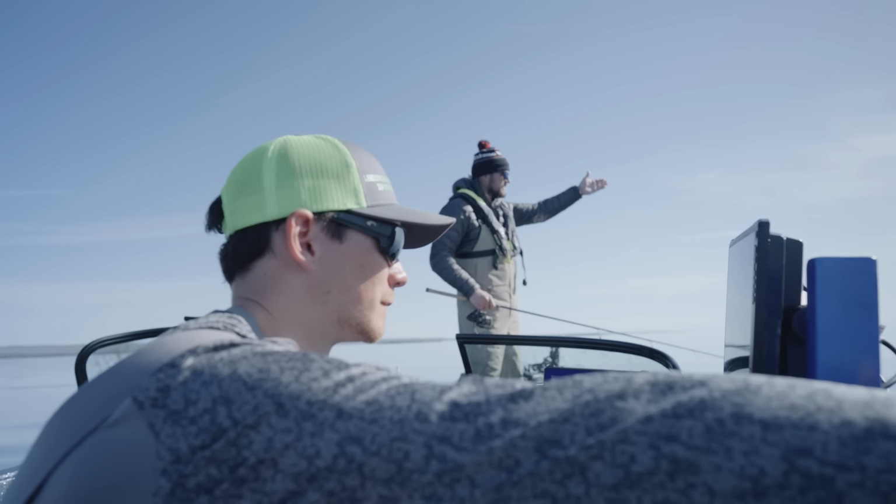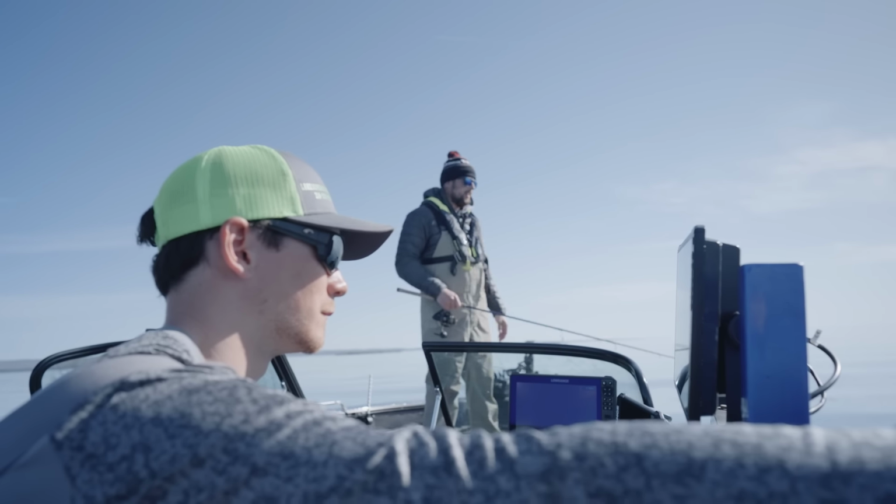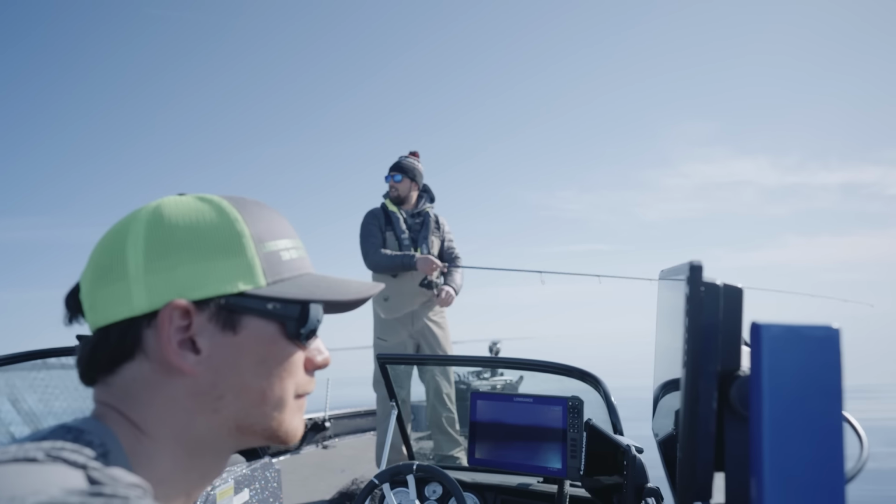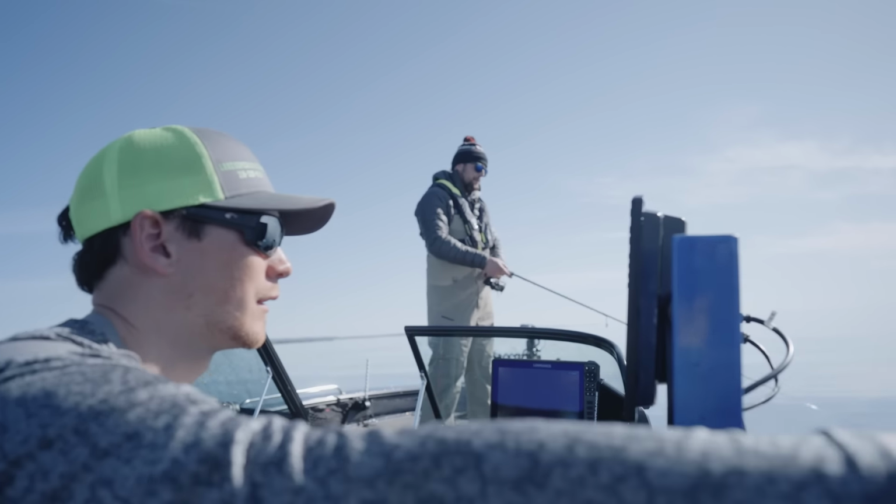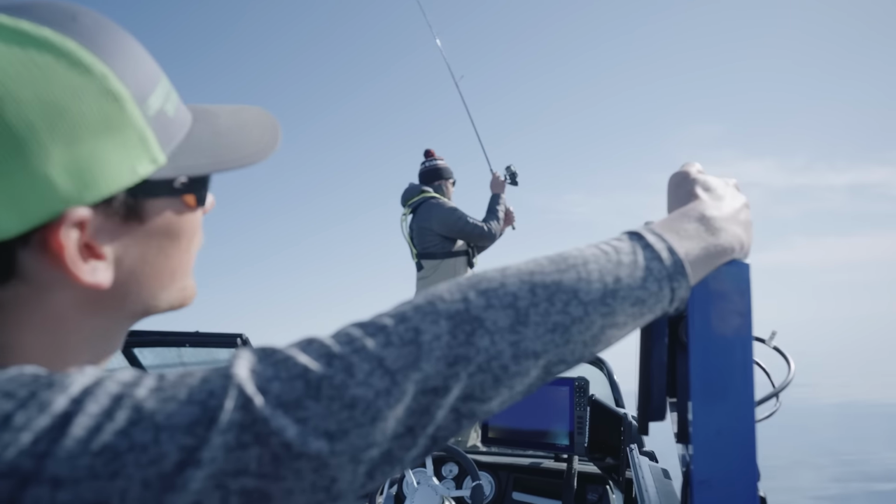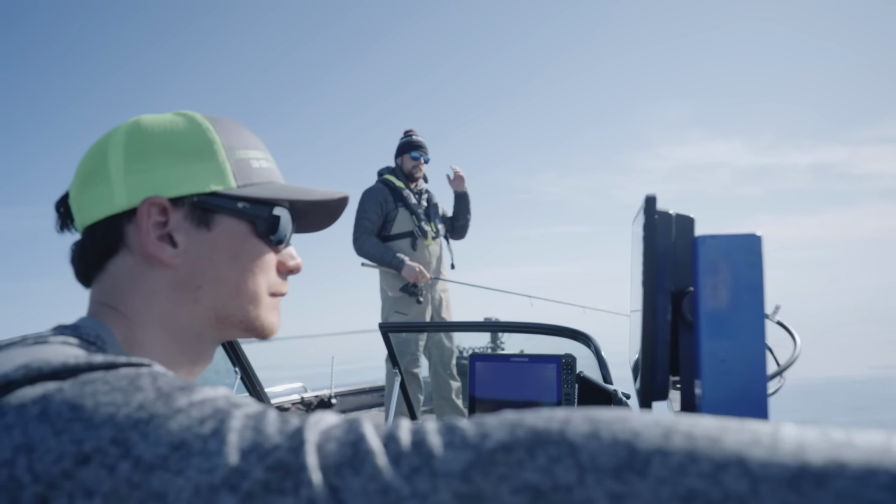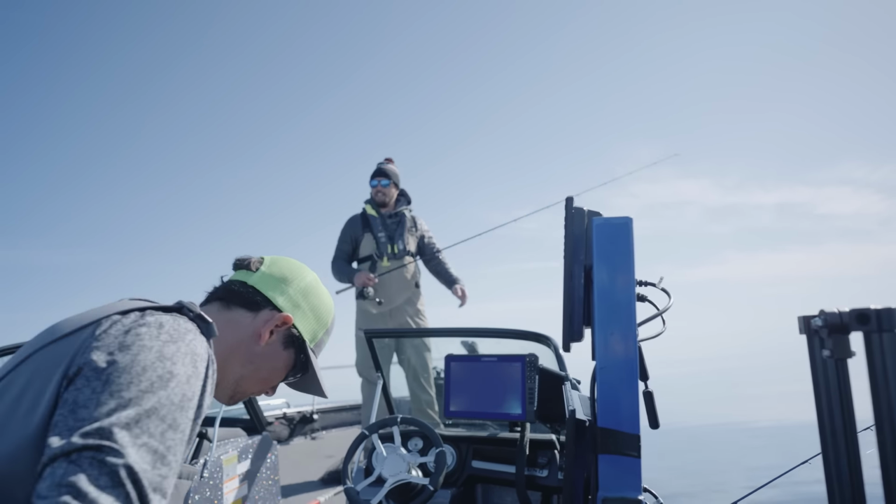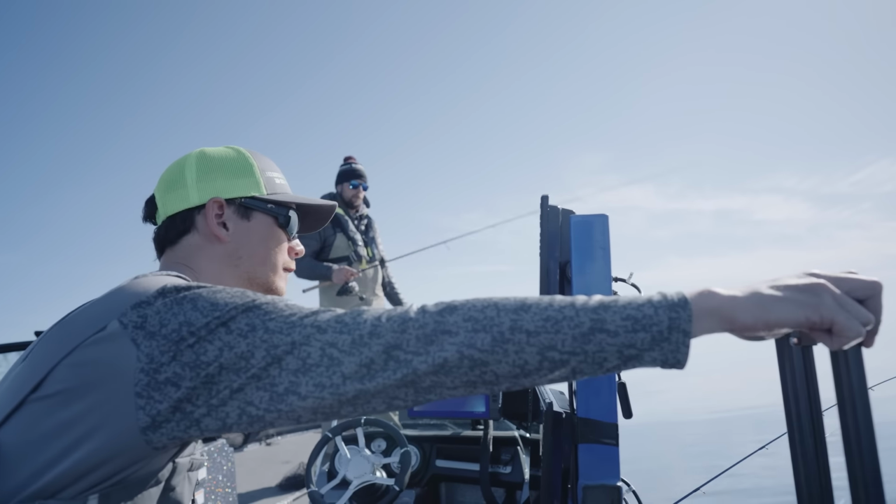Now I make the cast, and if we turn the sonar right, sometimes we can see that jig fall through the water column and see how the fish interact with it. Using the sonar just really opens your eyes to how many fish are out here and how many fish are actually negative, like how many fish don't want to eat. It's perplexing. You'd never guess there were this many fish in most areas that we use the sonar. But it's just crazy how many fish don't eat, how many fish you get your baits out in front of and they don't do a thing.